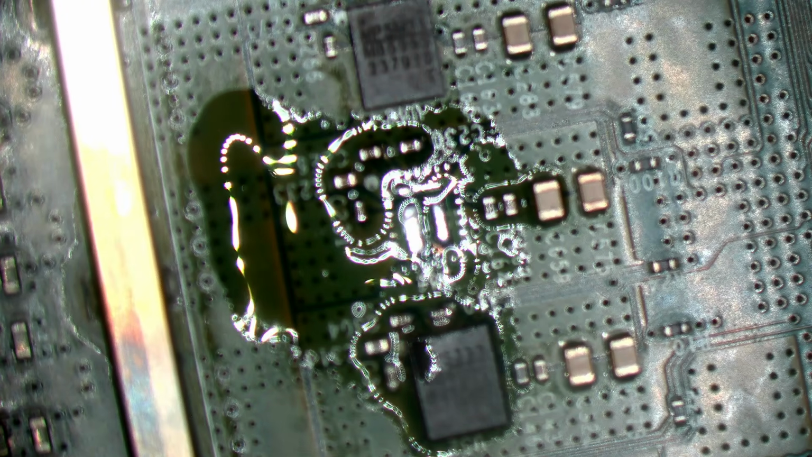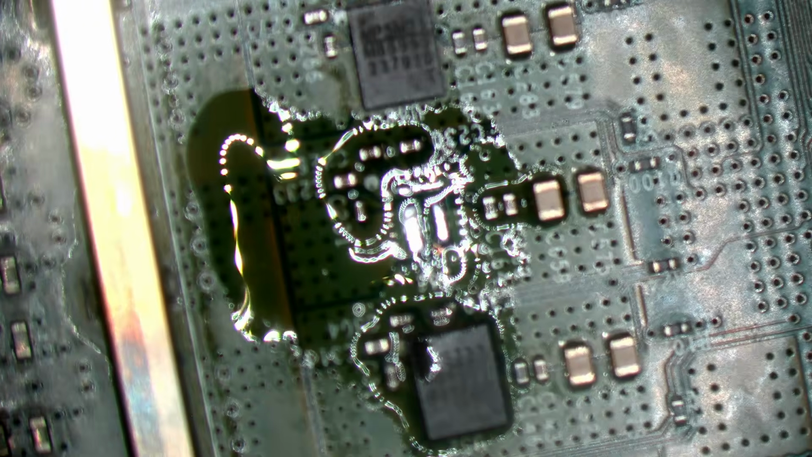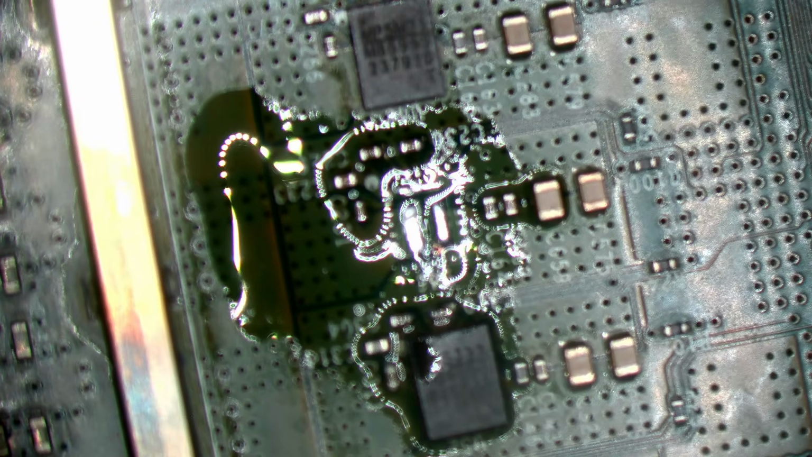Alright, so luckily it hasn't failed in the way that the other one failed, where it burnt through the board. It's just failed. So we can replace this one. Okay, so let's just replace this.